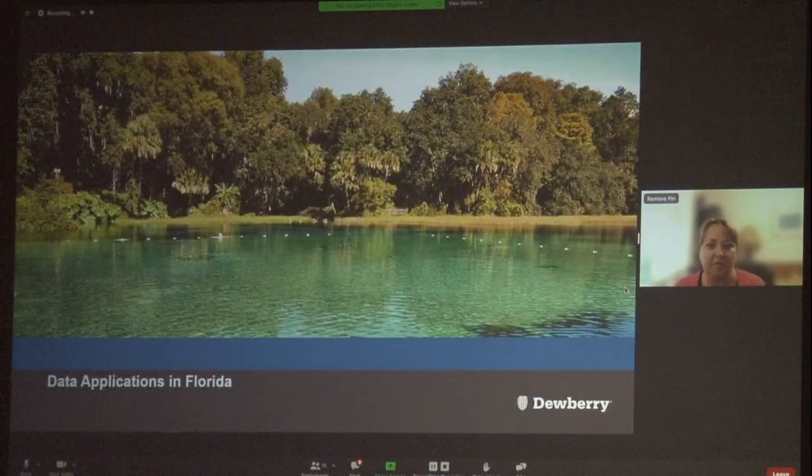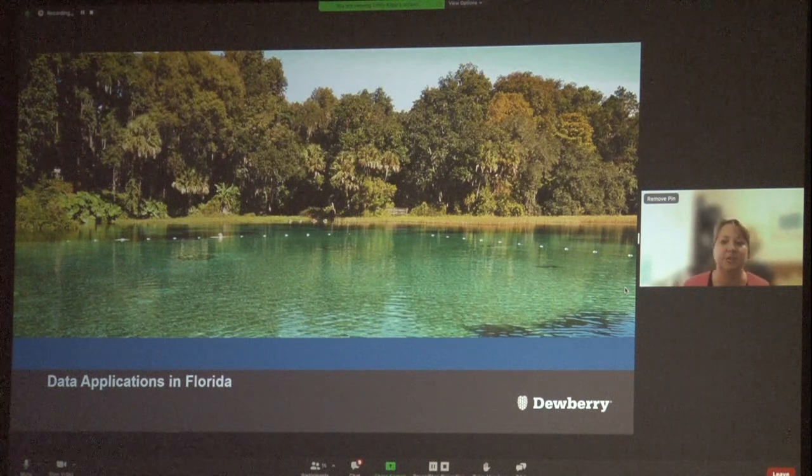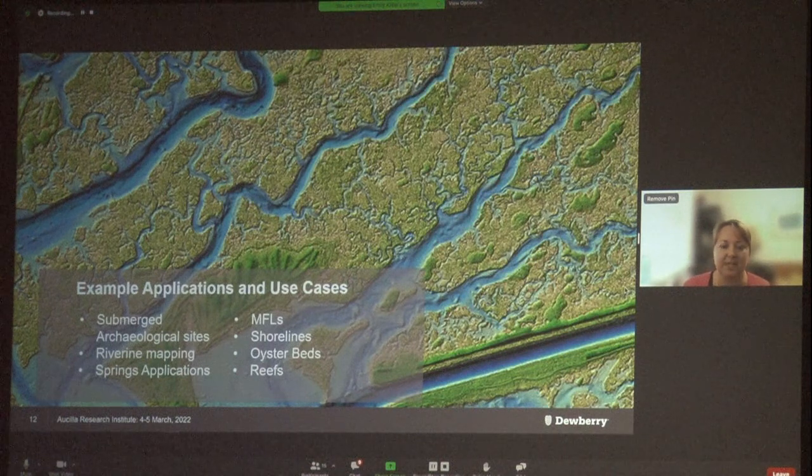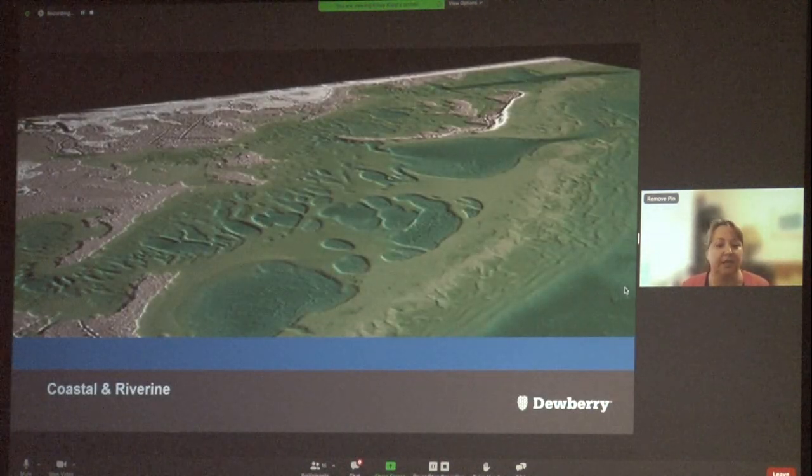So now I'll go over a few applications for Topobathy LiDAR that pertain to areas around coastal Florida. Here's a list of some of the applications I'm going to touch on. And first are going to be the coastal and riverine applications.